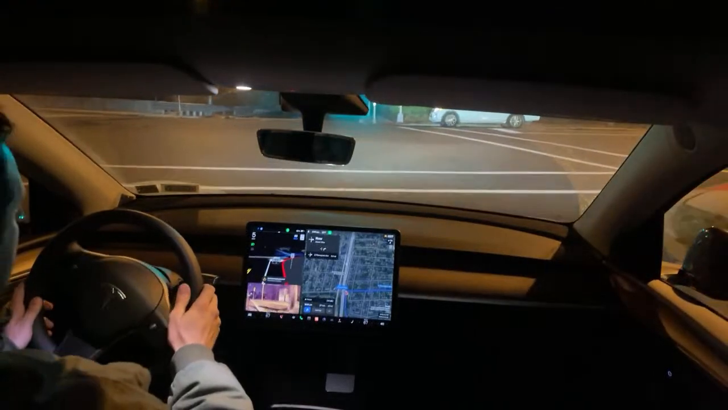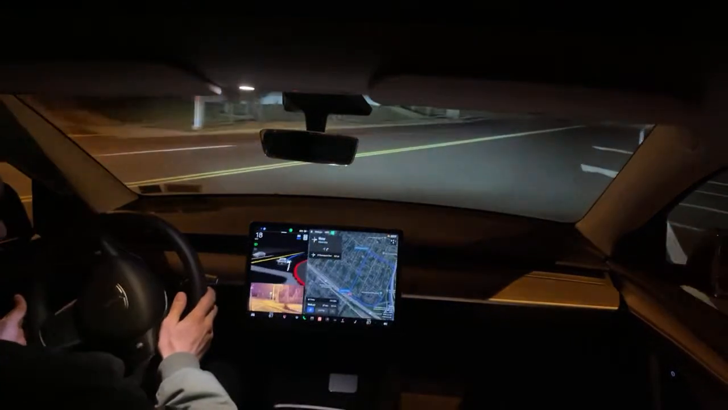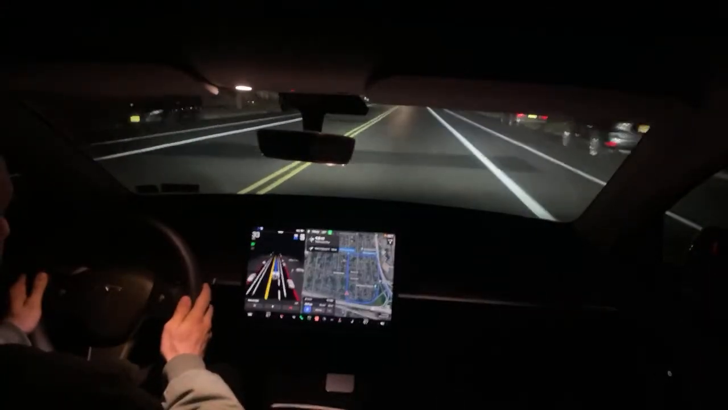All right, even though we're at a red light, oh, it turned green. It was about to go do it. It came to a full stop and then it started to creep forward. So that's awesome.